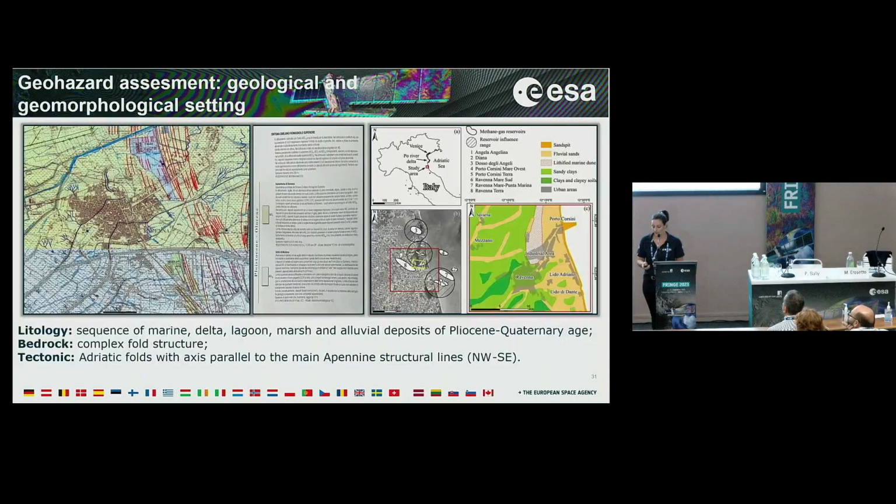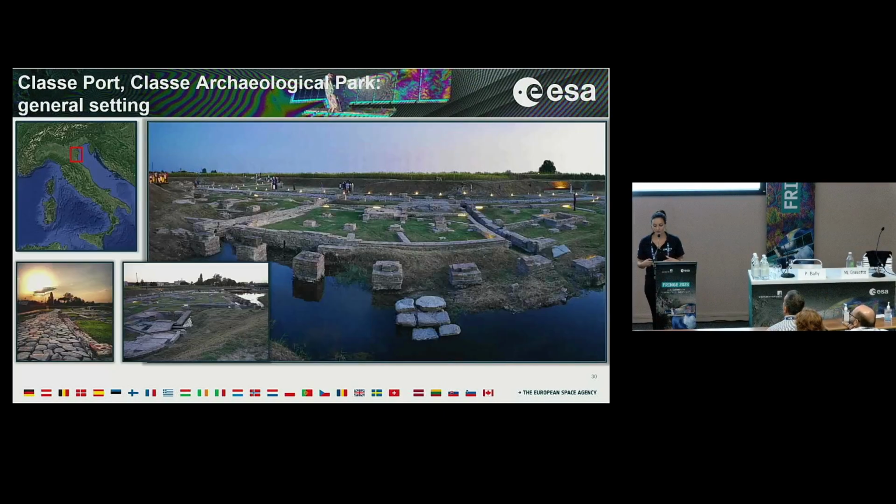What we have now is just a paved road and some warehouse foundation remains.